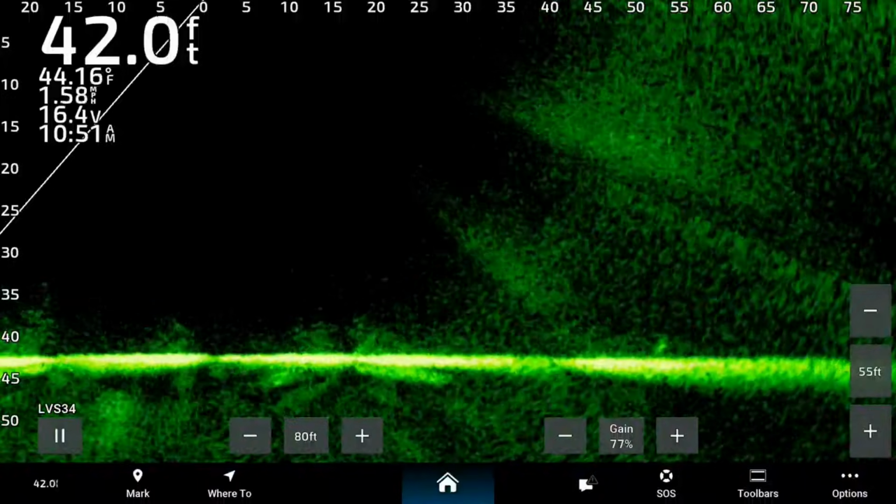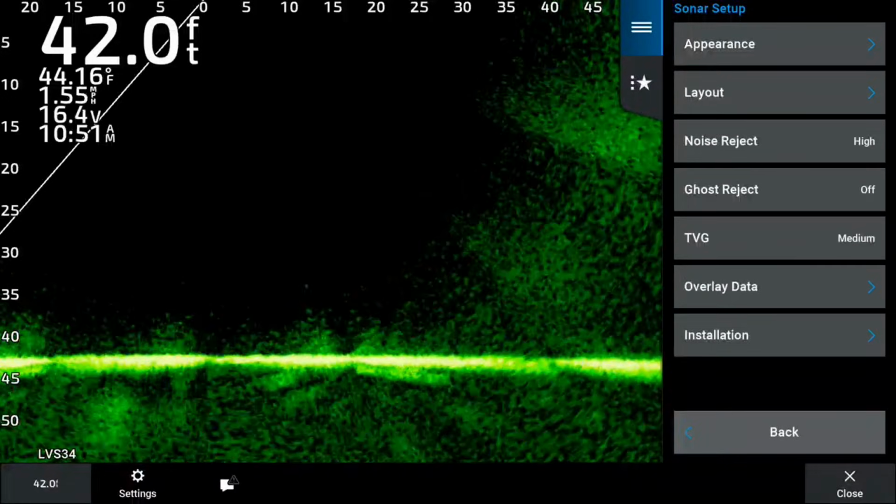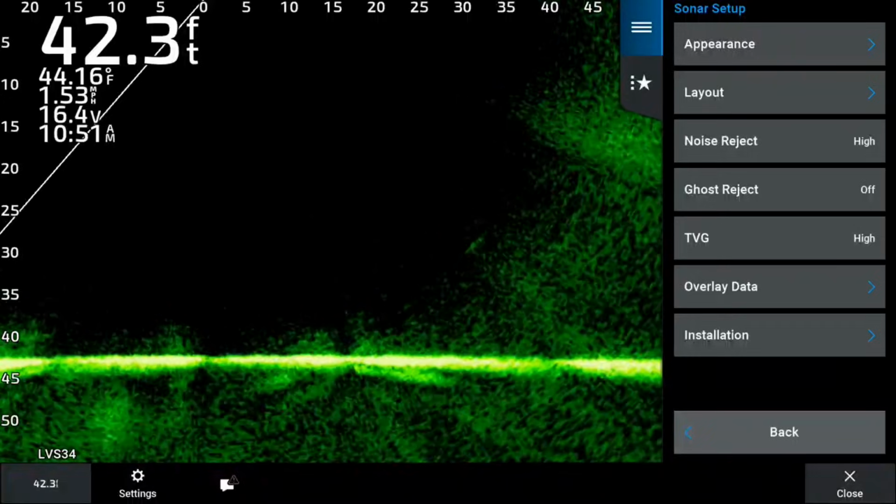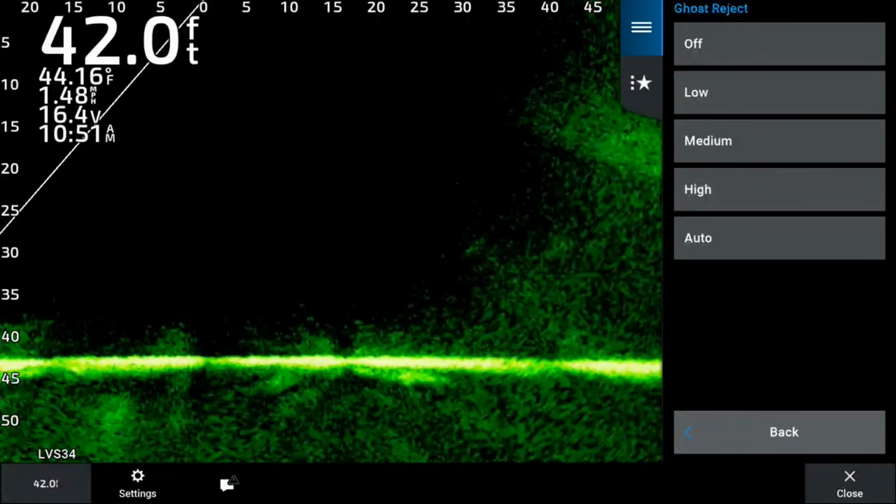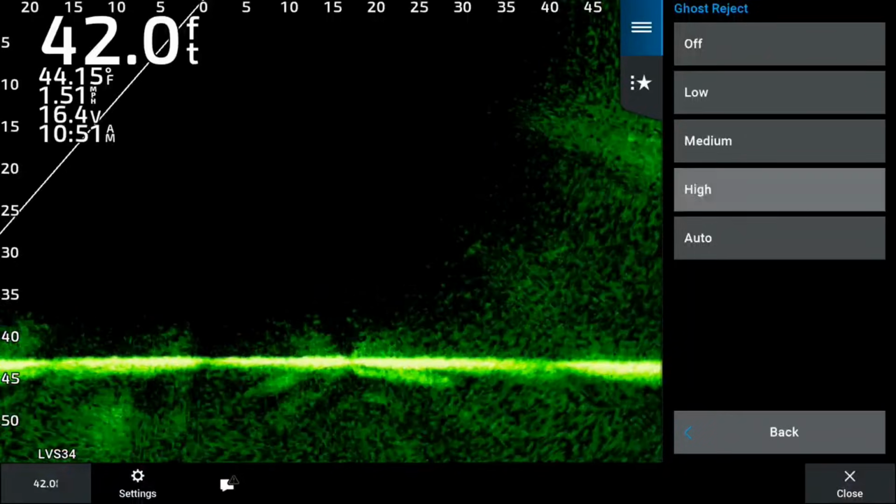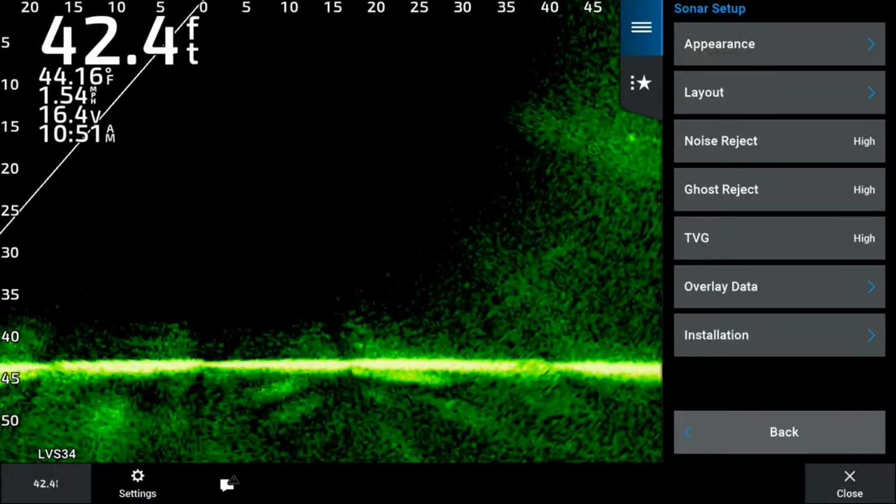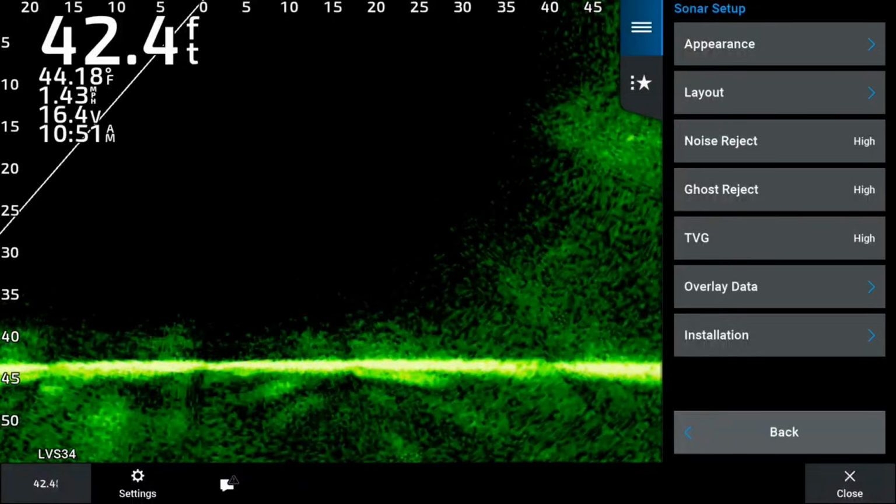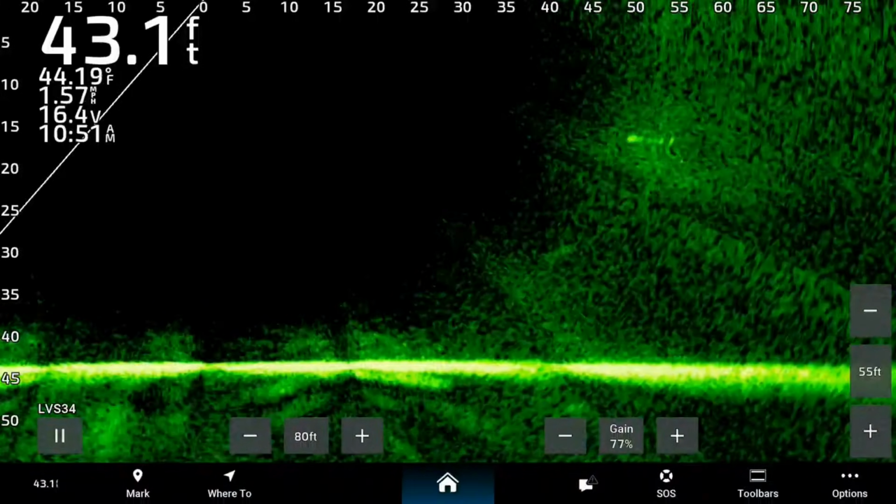Now, I think what I'm going to do is sonar setup. I'm going to put that TVG on high and try to get rid of a little bit more of that noise, and I'm going to put the ghost reject on high as well and really try to crisp up that image. And now you can see we're in 44 or 45 feet of water.